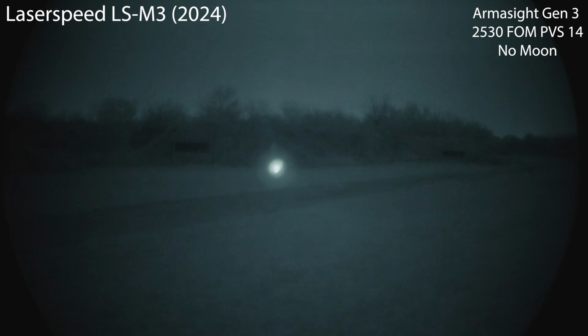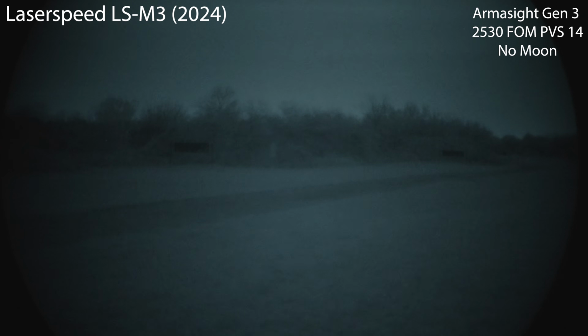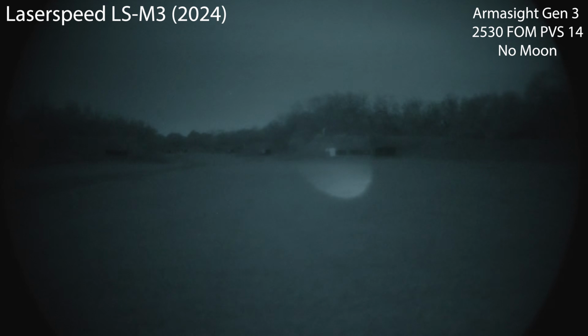So the illuminator does narrow to be a laser beam in and of itself. Just getting illuminator only for you. So pretty clean. That is as wide as the illuminator gets, which is a bit of a bummer, but you can still use it. Looks like out to maybe about 150 yards.